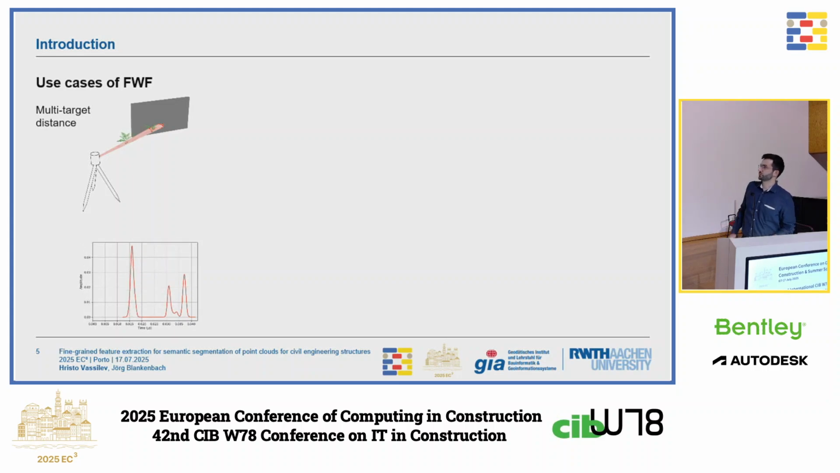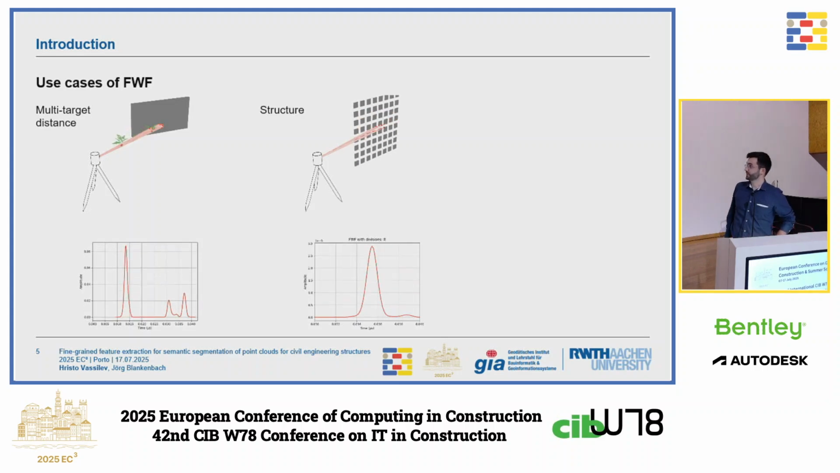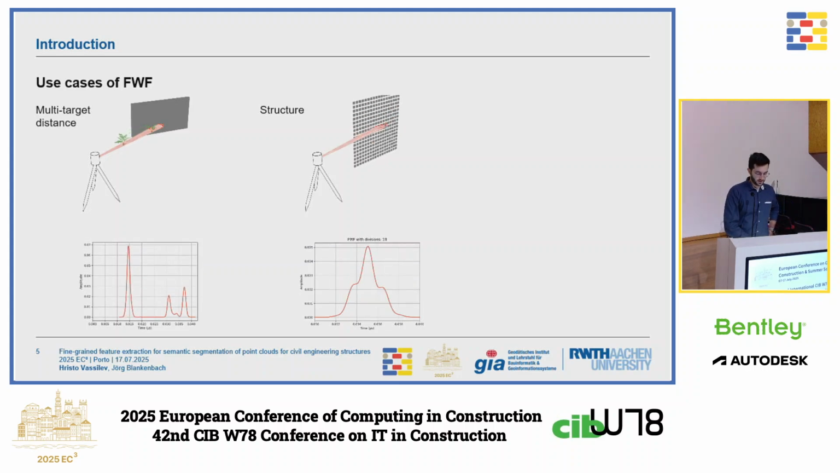Maybe a short introduction about what a full waveform is. It's normally used to determine the distance to multiple targets, and that is because the beam of the LiDAR is never really infinitely small. It has a certain diameter, which leads to the fact that we can intersect with multiple geometries along its path. It would then be a natural extension to say, well, can we detect some sort of structure within the material which we are targeting?